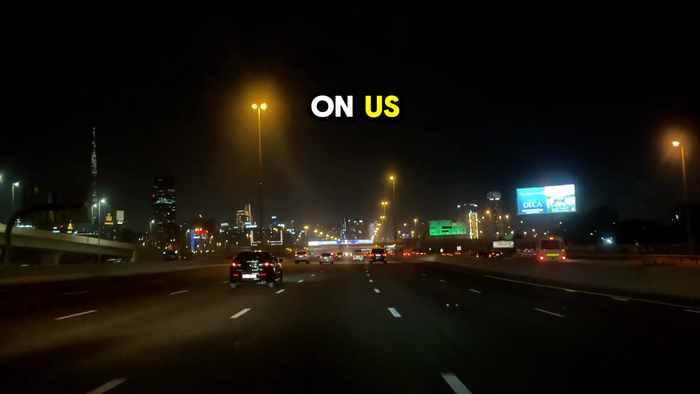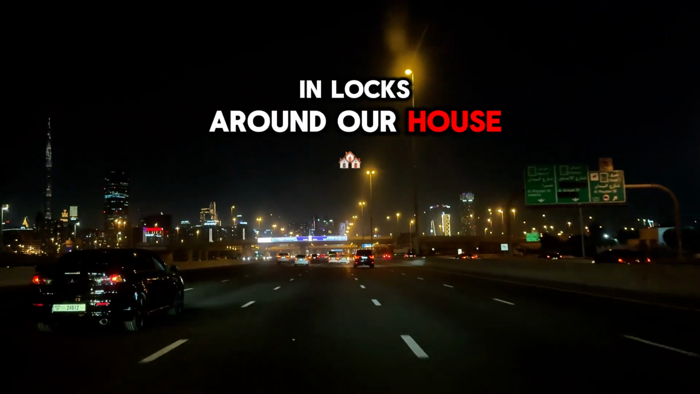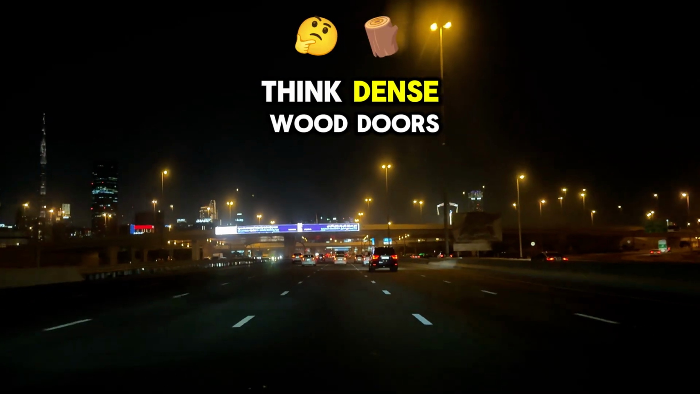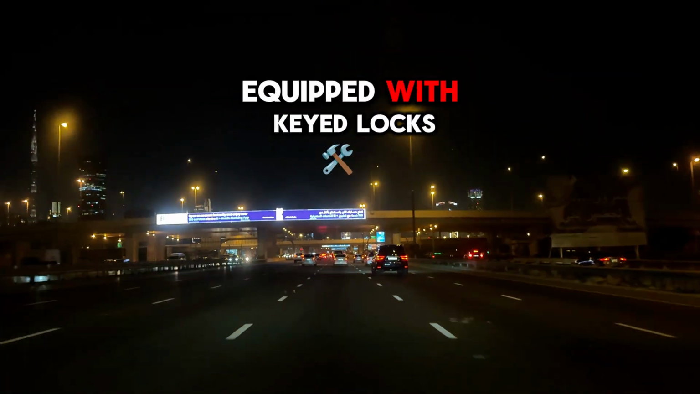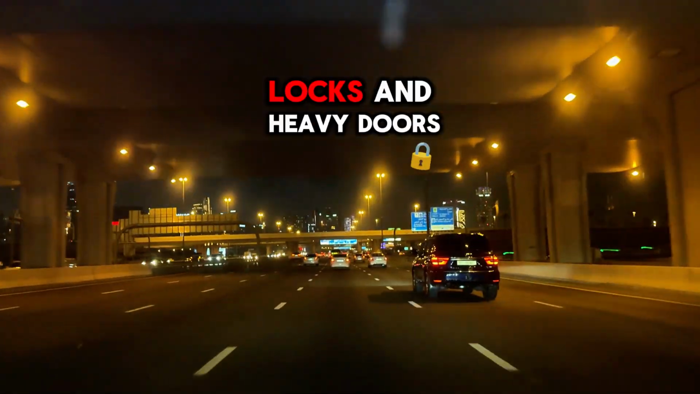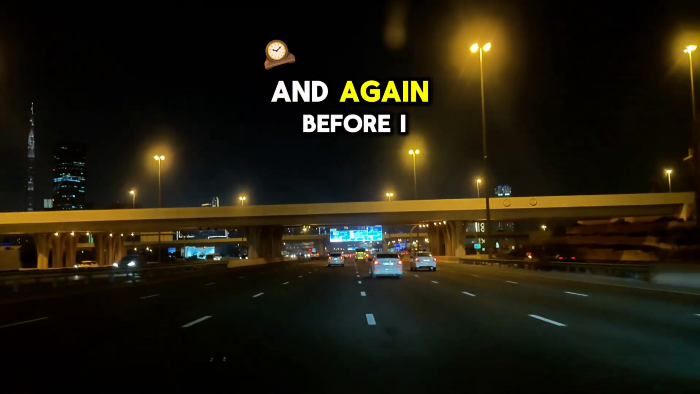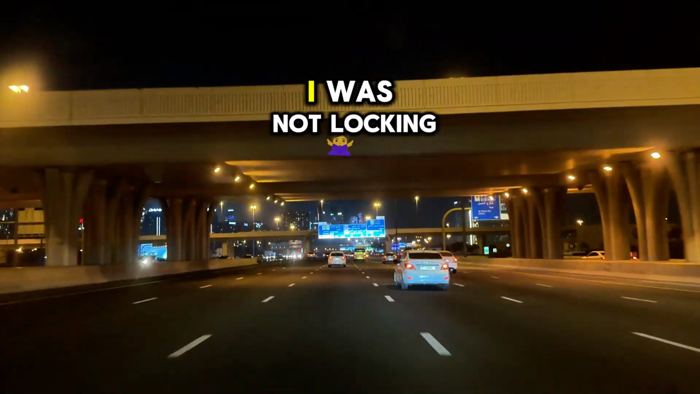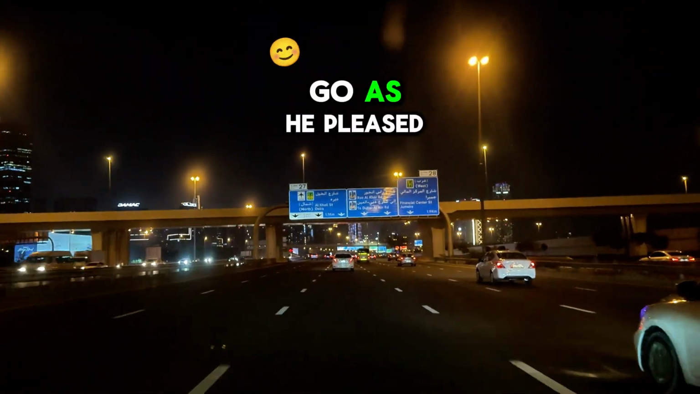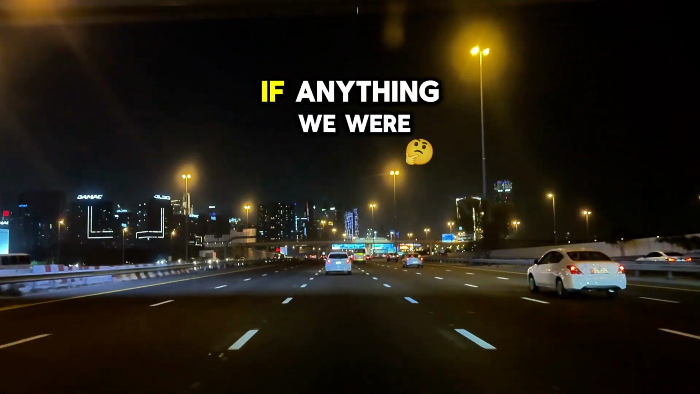As a consequence of our son's behavior, we had invested heavily in locks around our house. All of the cheap, thin interior doors in our home had been replaced with thick, dense wood doors that couldn't be kicked through, equipped with keyed locks that my wife and I carried keys to. I know it sounds extreme, but locks and heavy doors were the best way we had found to create safe spaces from him. And again, before I am inundated with messages, I was not locking my son in rooms like a prisoner, he had free reign of the house and could come and go as he pleased. My wife and I would lock ourselves in rooms to protect ourselves from him, if anything we were the prisoners in our own home.